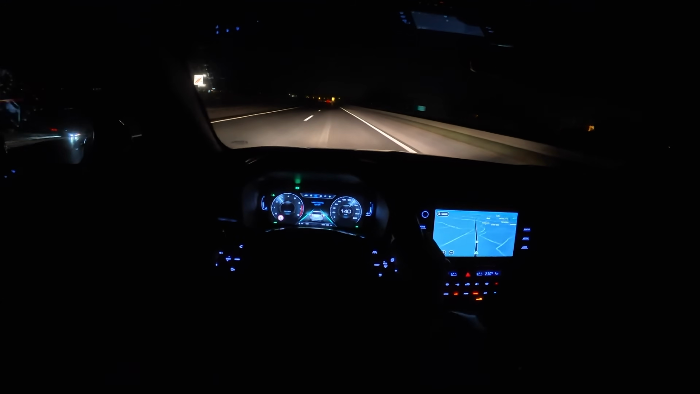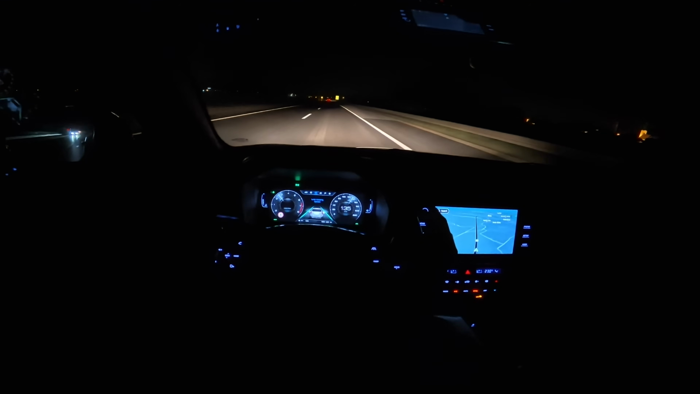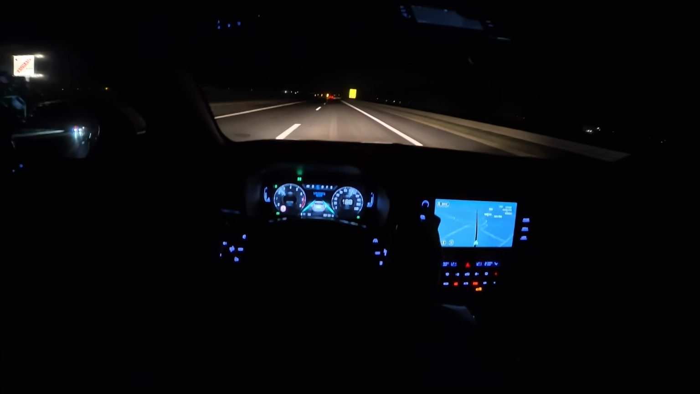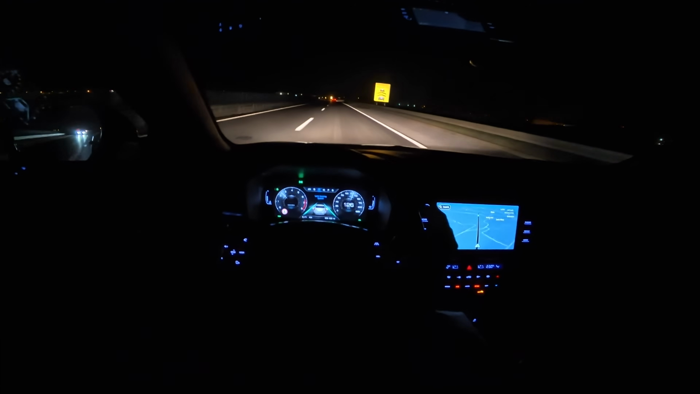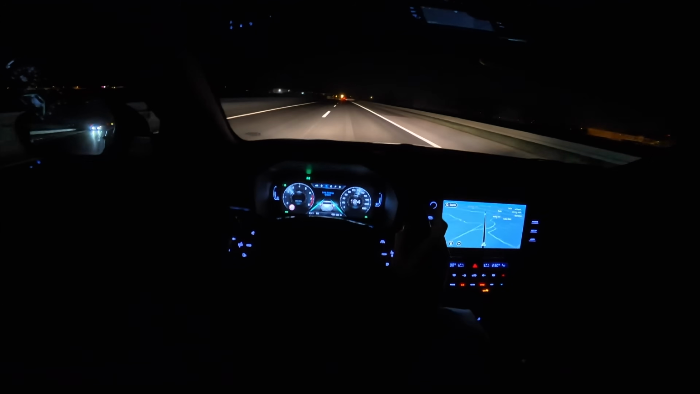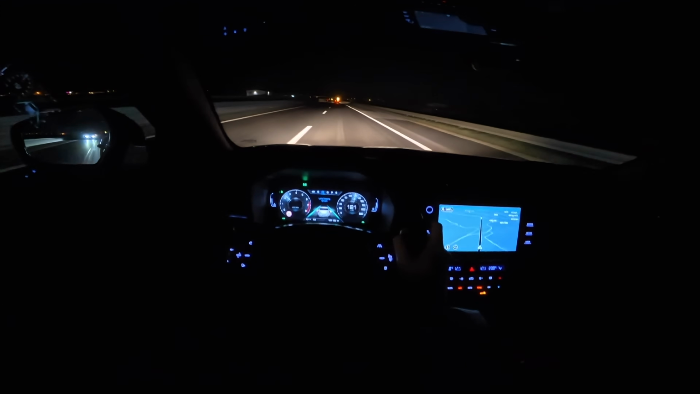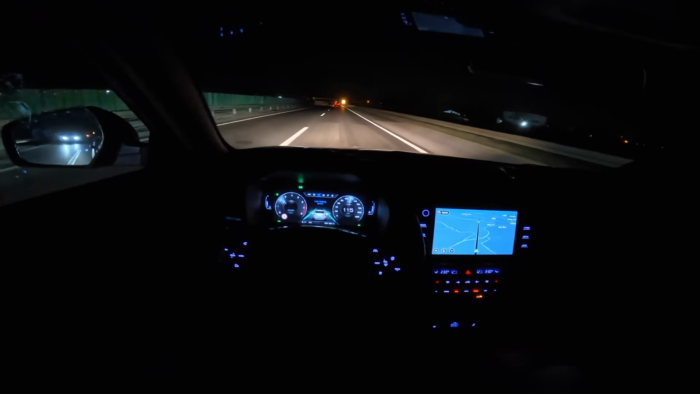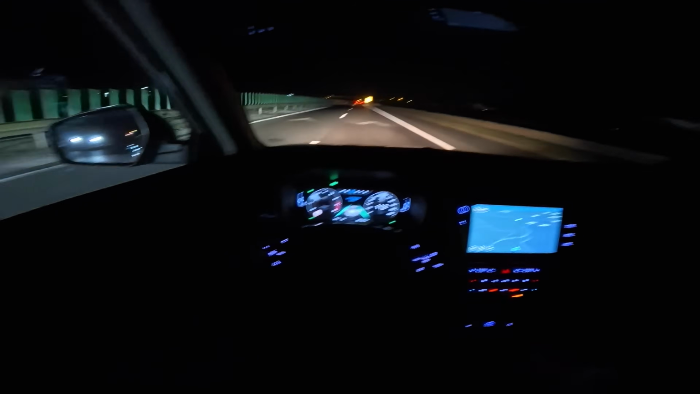So tonight is very windy, but I would say the soundproof in this car is good. Gonna let this Tesla pass me.